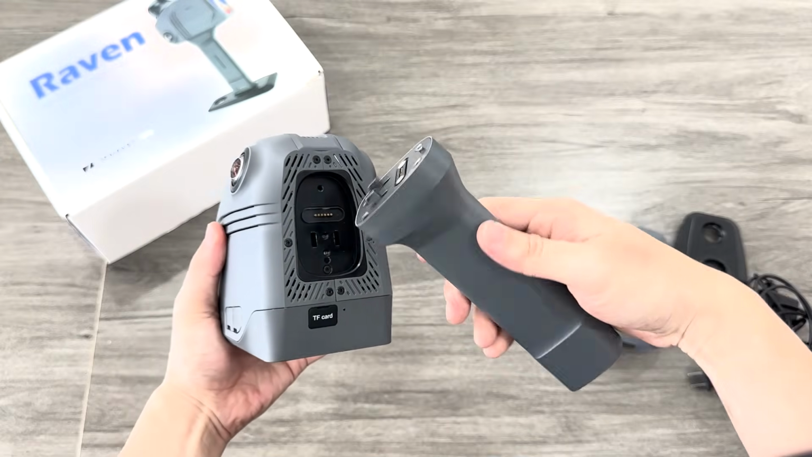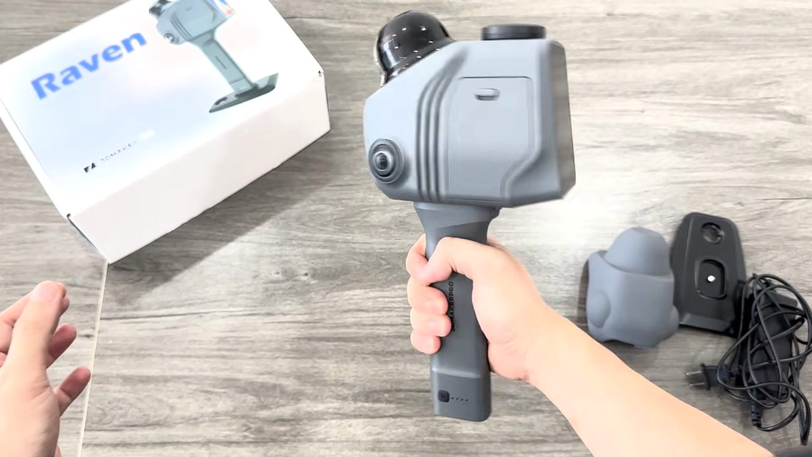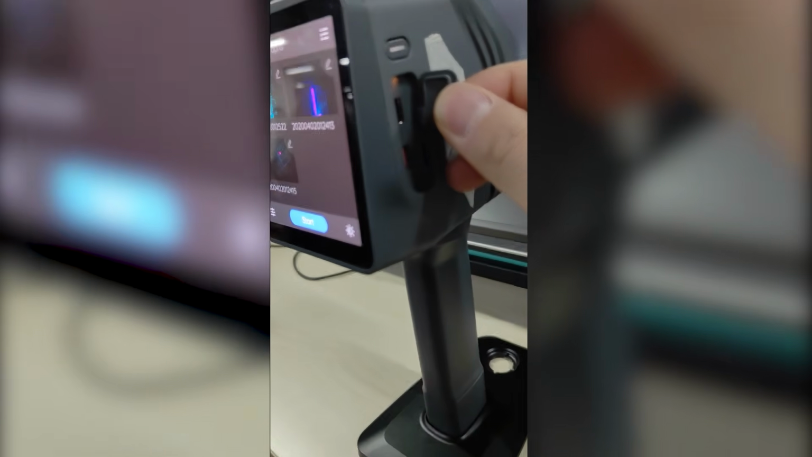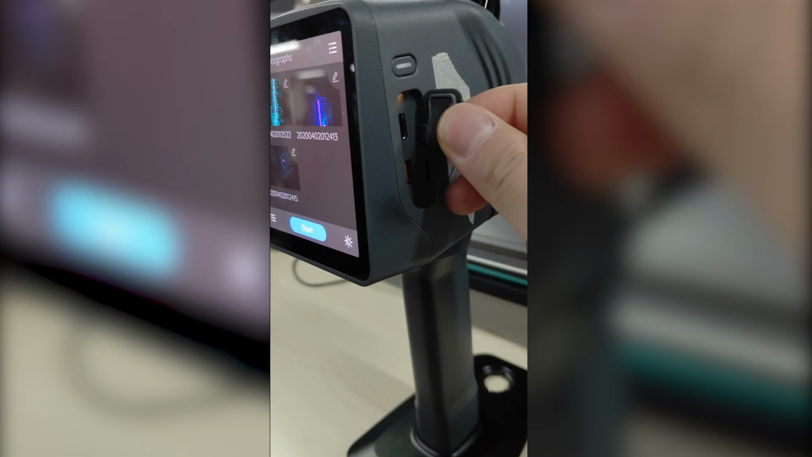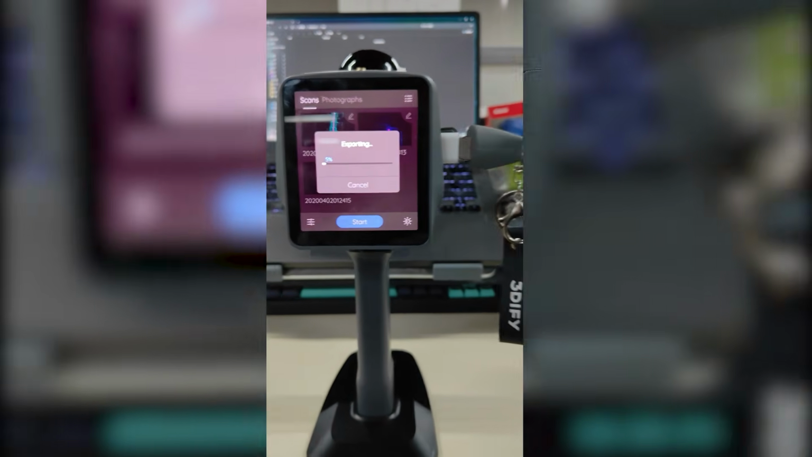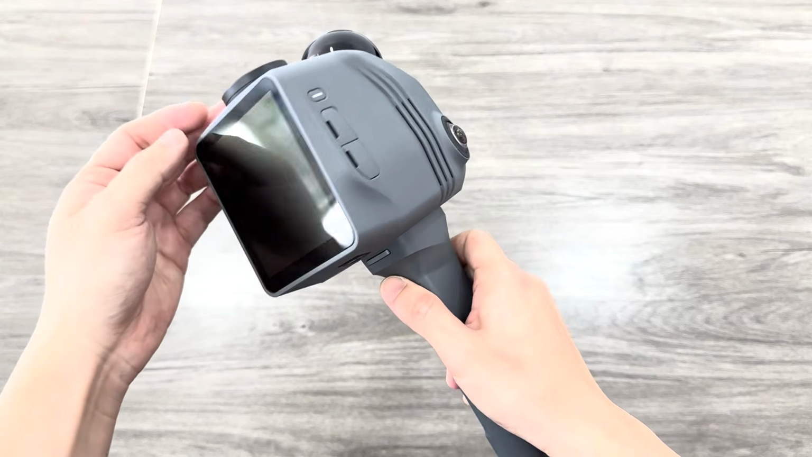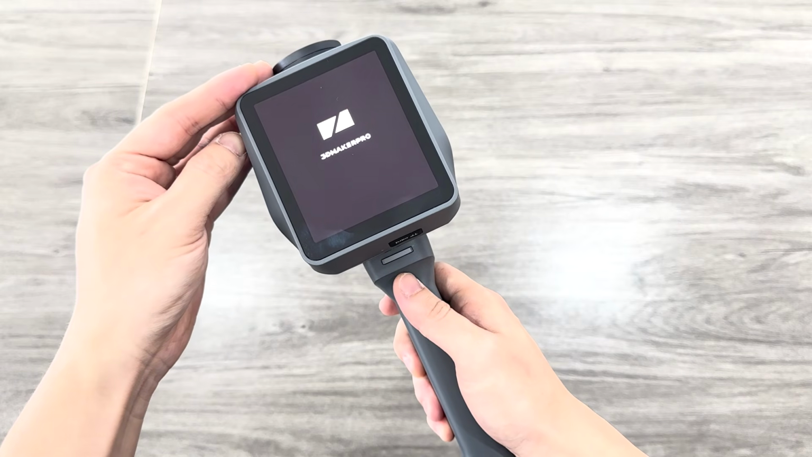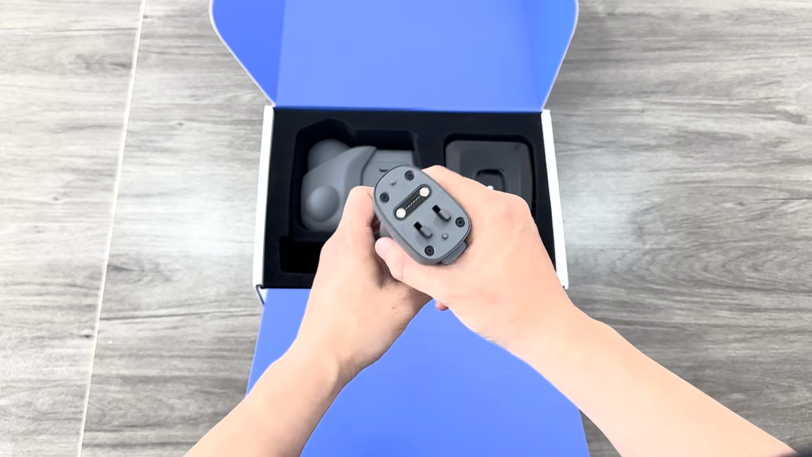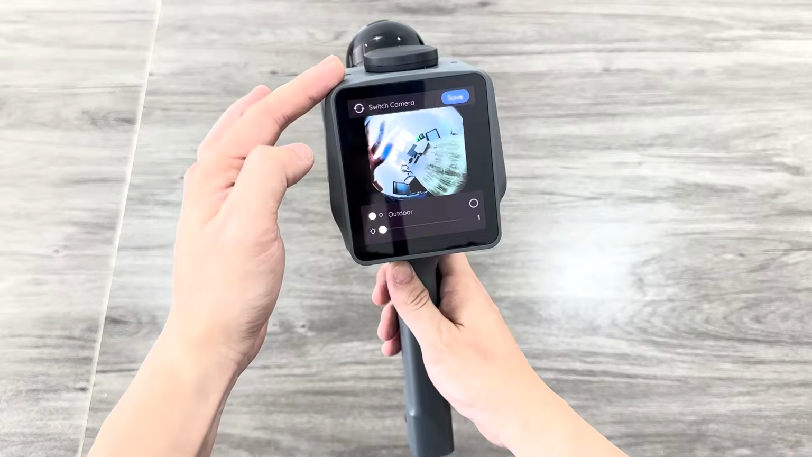Installing the Raven is pretty straightforward. Just slide the battery handle into the slot on the bottom of the scanner until it clicks into place. On the side of the device, you will find the power button along with 2 USB-C ports. One is used for the power, while the other is used for transferring your scan data later. To turn the scanner on, press the power button once. To turn it off, press and hold it for about 5 seconds. At the bottom of the handle, there is also a battery indicator, so you can quickly check how much charge is left before starting the scan.